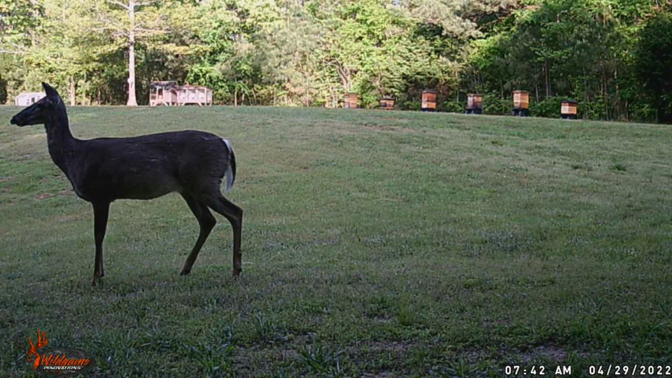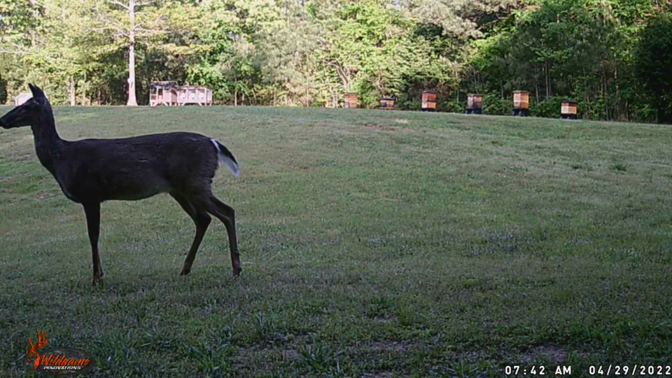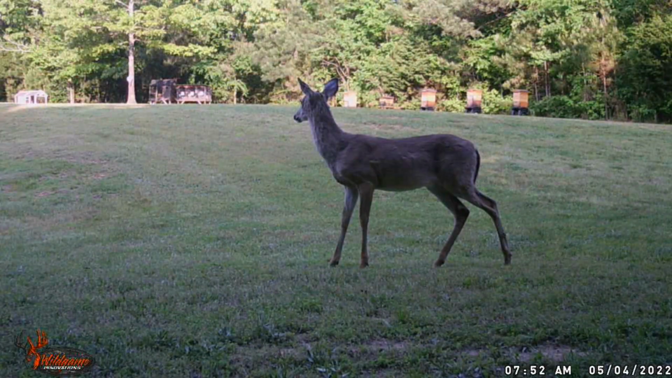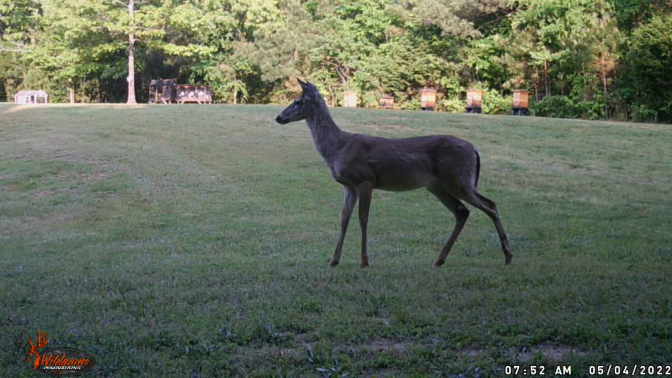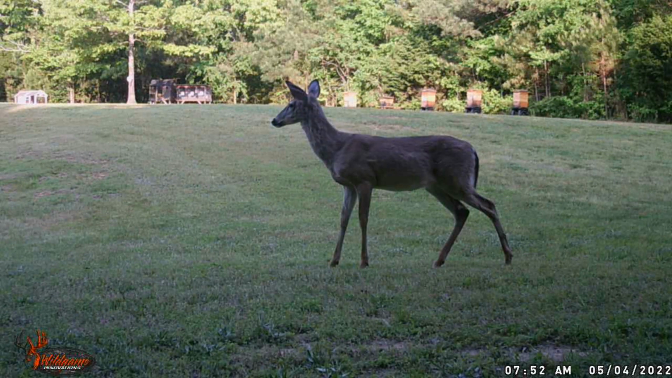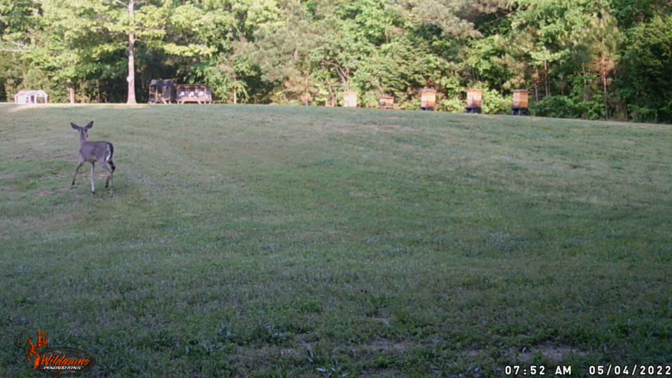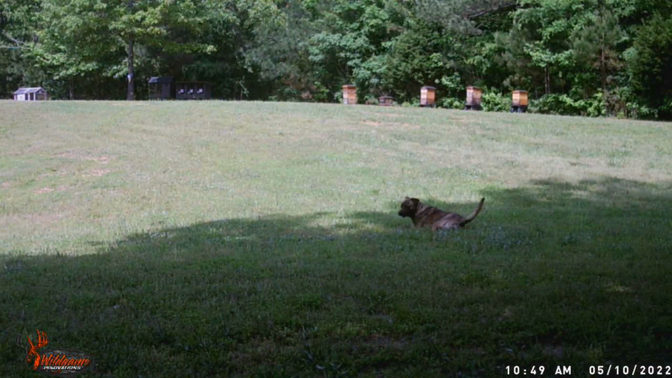Beautiful deer though. Look at the silhouette of that gorgeous doe. Again, I can tell it's a doe from the hindquarters and that long nose, big nanny snout. Oh, that deer was running. This is 8 o'clock in the morning. Unless it's a weekend, I'm probably not out here. But the deer come, they drink, they cross right in front of the bar.